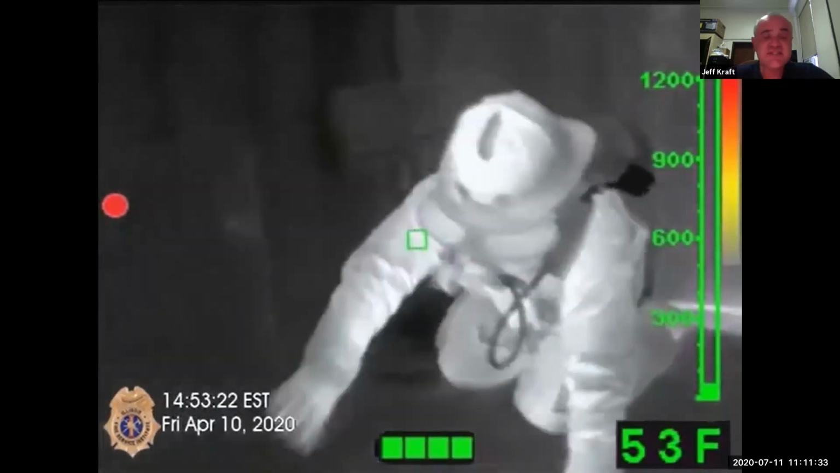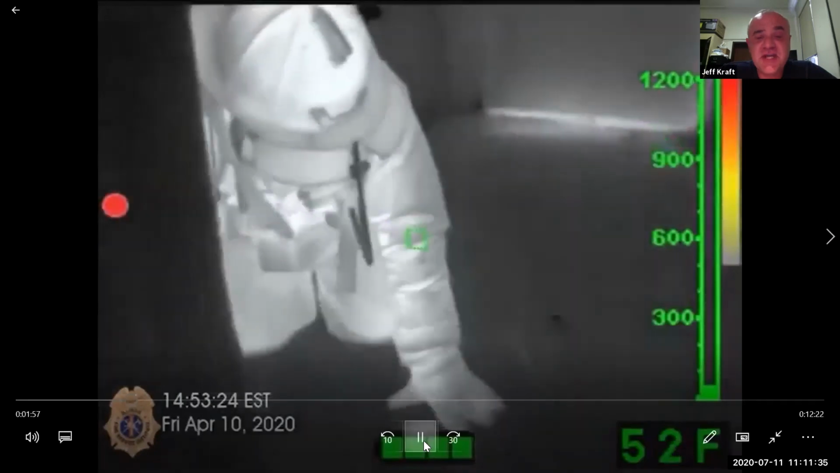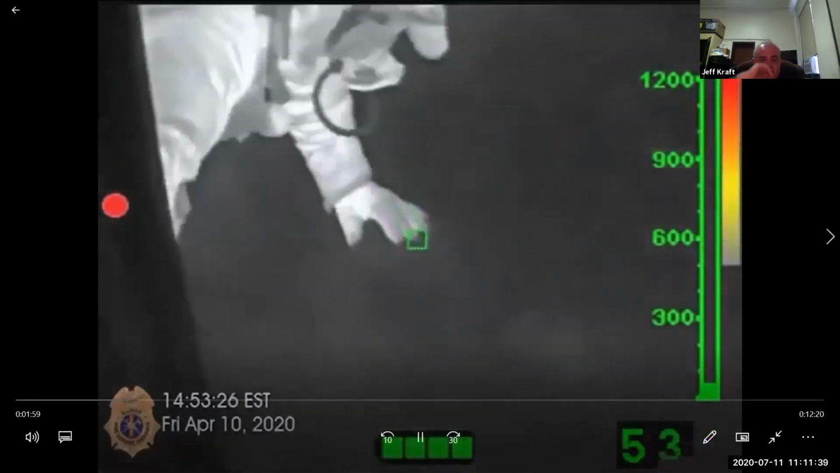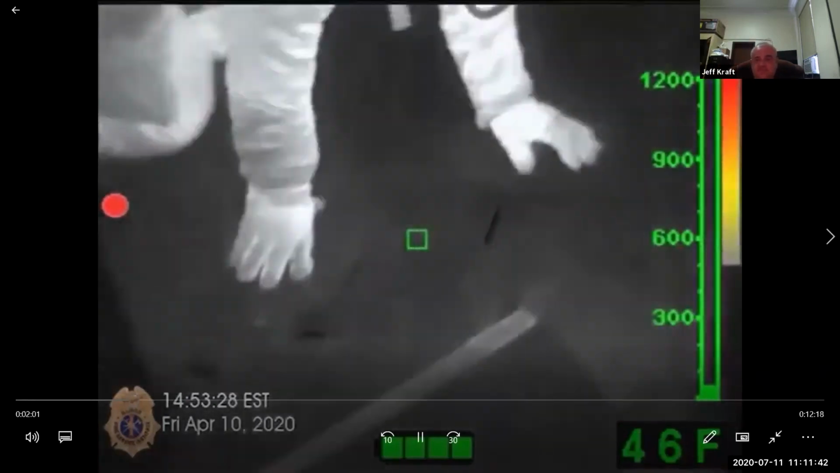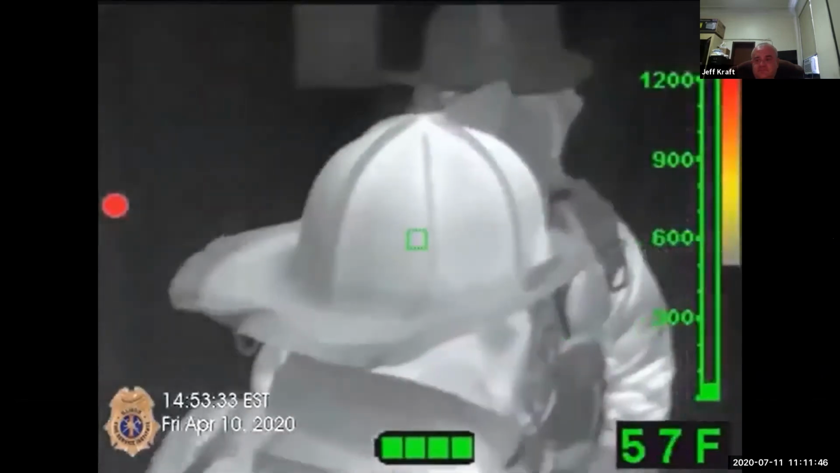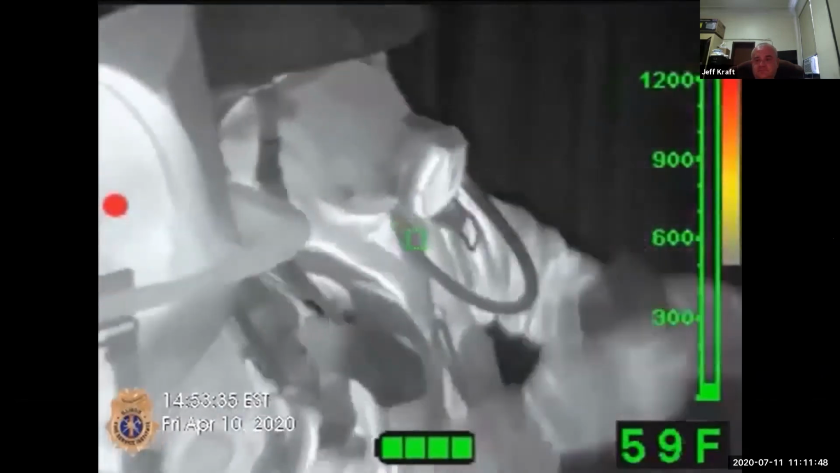Which is a step that's missed a lot. We sometimes forget to check behind that door. The officer moves forward to the next room with the next firefighter to start doing the same thing.